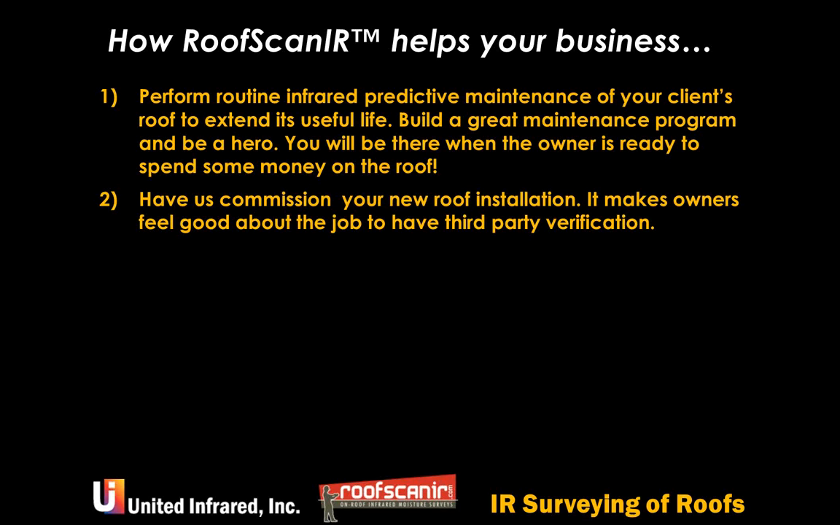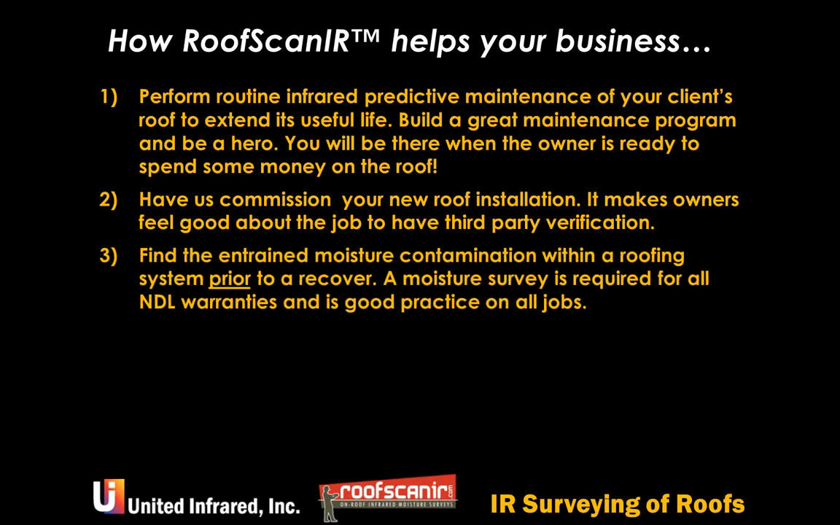Even if they see one or two little spots, that doesn't mean that the whole roof's wasted. To the contrary, that means that the whole roof is good except one little spot. I've found it hard for people to understand this, but I've seen more than one very happy owner just because he found one or two little problems.